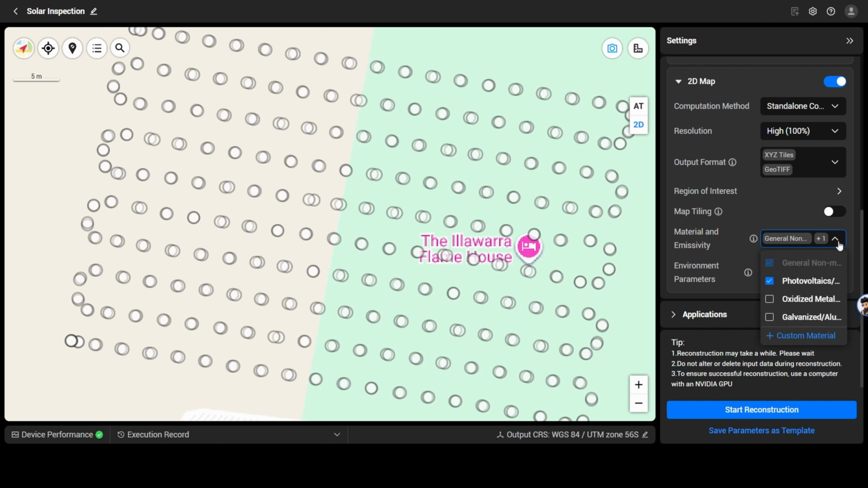In this case, because we're dealing with solar panels, we will select our general non-metallic emissivity value and our photovoltaics emissivity value of 0.85. The emissivity value that you select inside your DJI Terra will override the value that you set when capturing your data from your thermal infrared camera. Once we're happy with our settings, we can start our reconstruction.